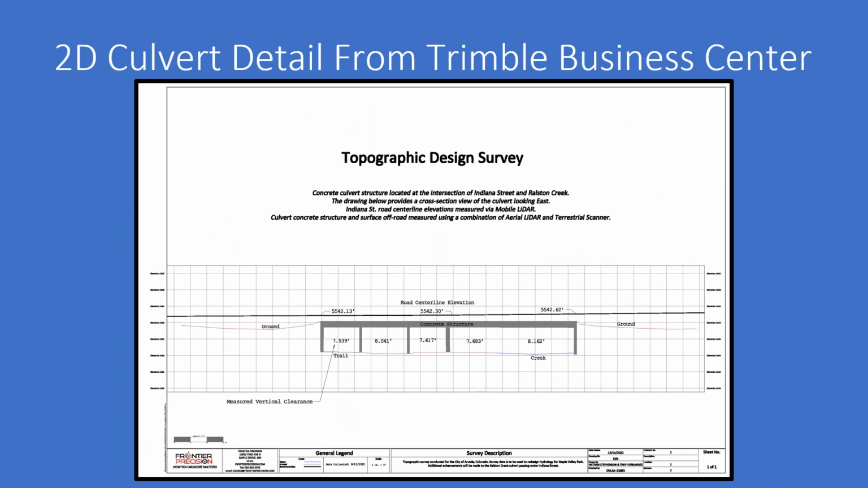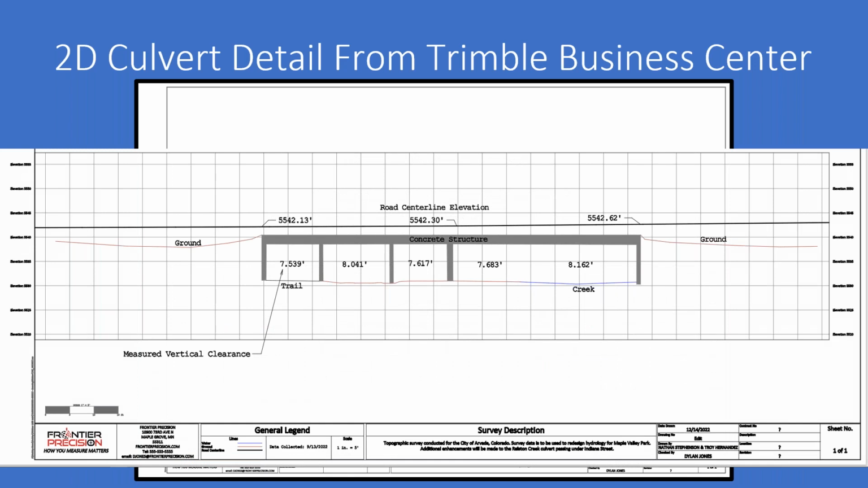I also created a cross-section sheet showing the culvert. So this is a cross-section of the culvert. I utilized Dynaview to create this as well, and I also included some vertical clearance measurements.